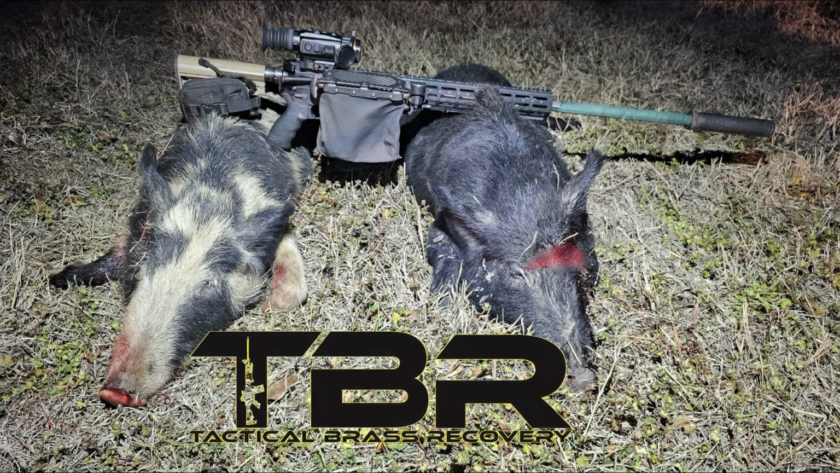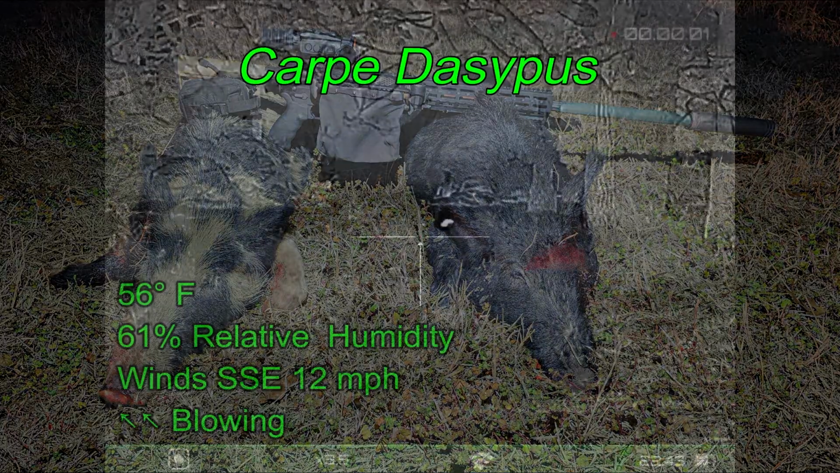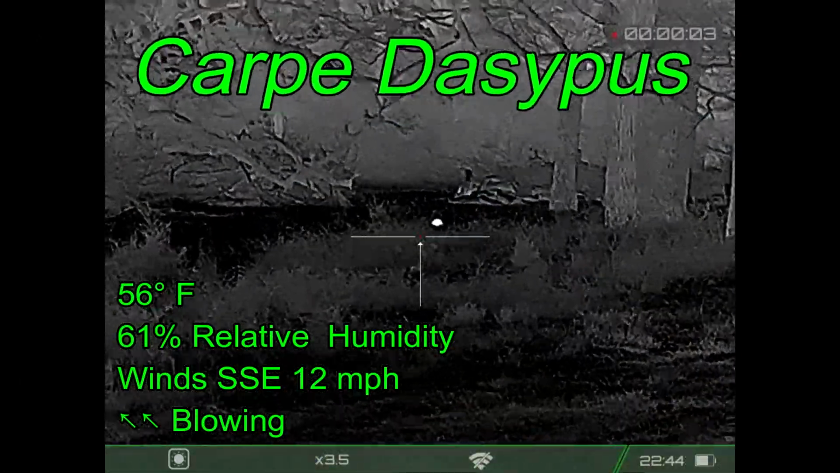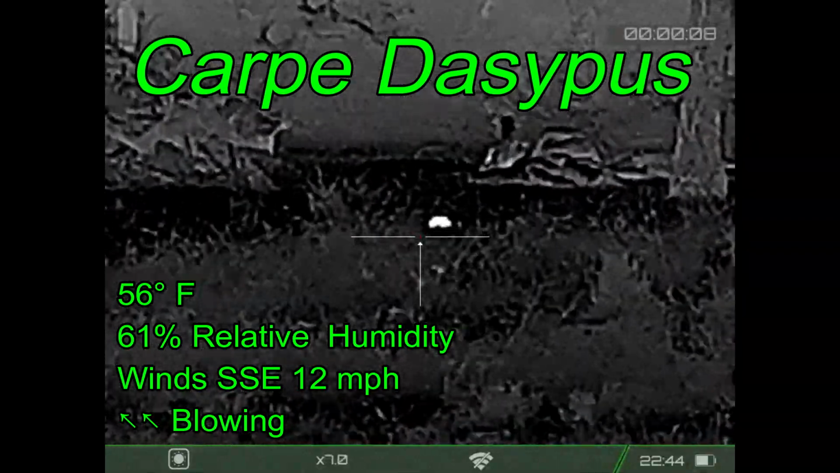In the trees. Brass Catcher by Tactical Brass Recovery. I was able to recover a 115-pound boar and a 125-pound boar. Moving on to the next property, I hunted hogs here last year, and I've started hunting hogs here again recently because the hogs have returned.